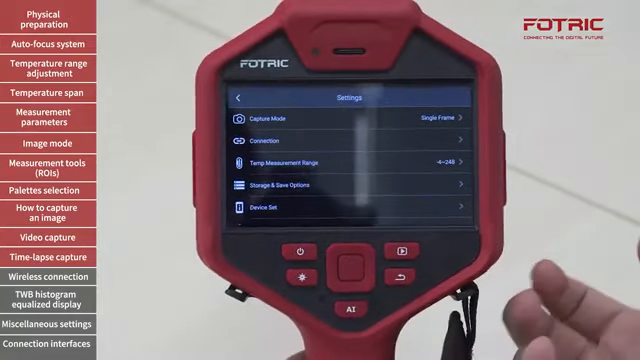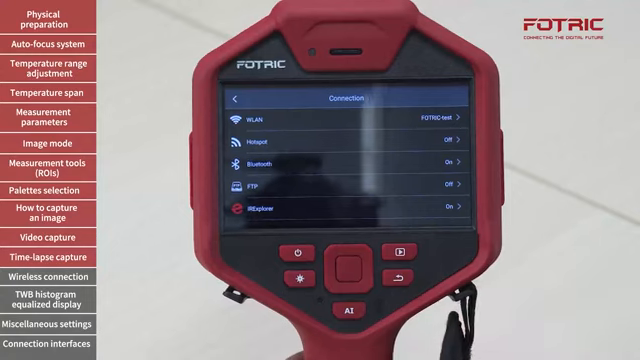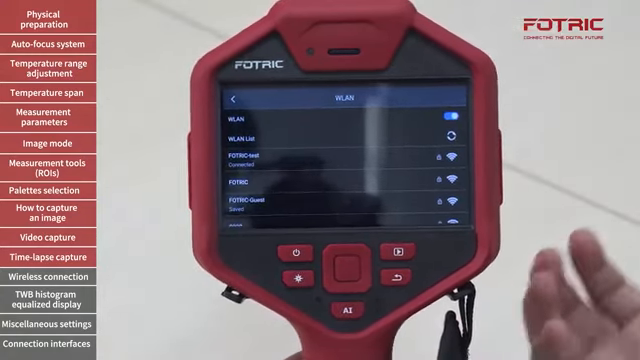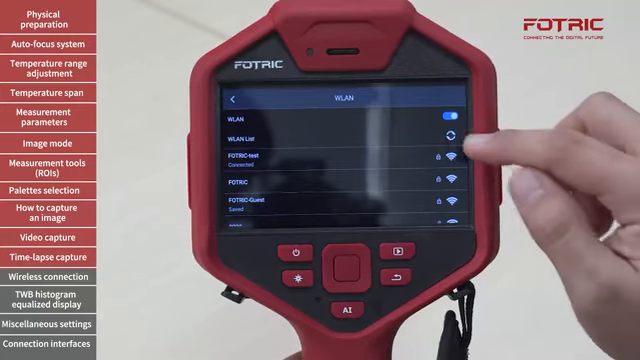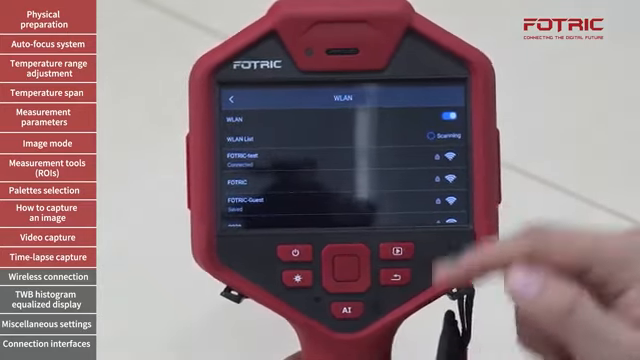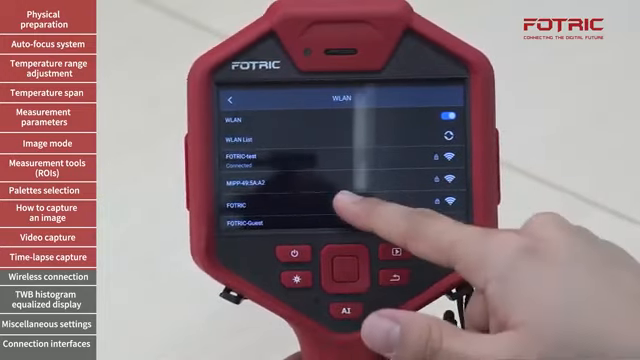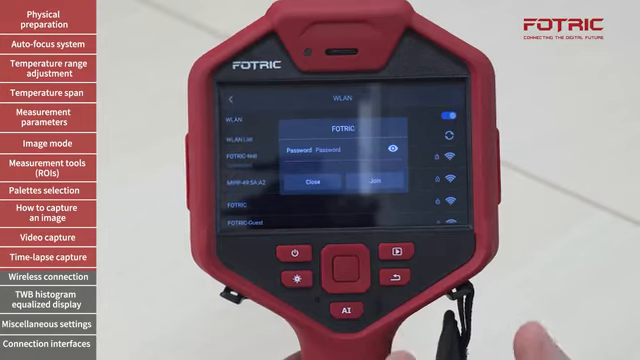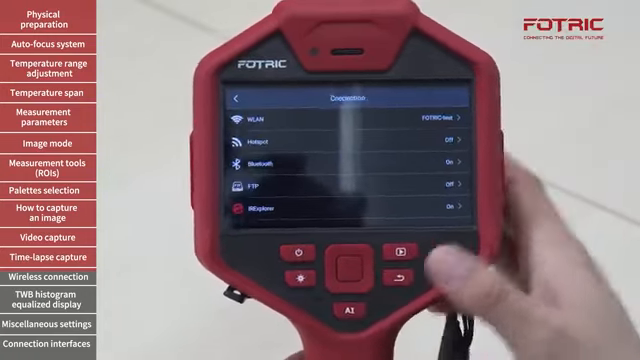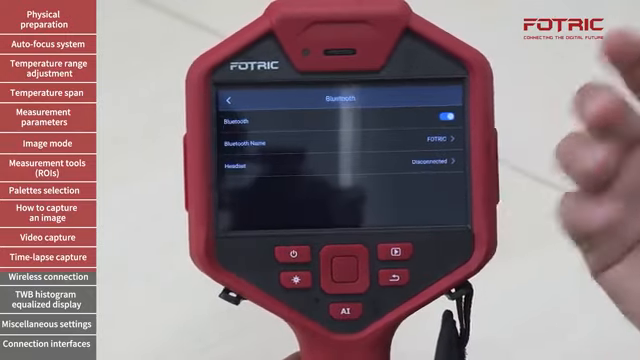Now I would like to show you how to connect the camera to the Wi-Fi or Bluetooth. I will go to the connections interface, open the Wi-Fi connections, and just like you do on your laptop or your smartphone, you can search or refresh the networks the camera has access to, tap on any of them, and the camera will ask you whether you want to connect or not for you to type in a password, and the same procedure that you will use in any mobile device.